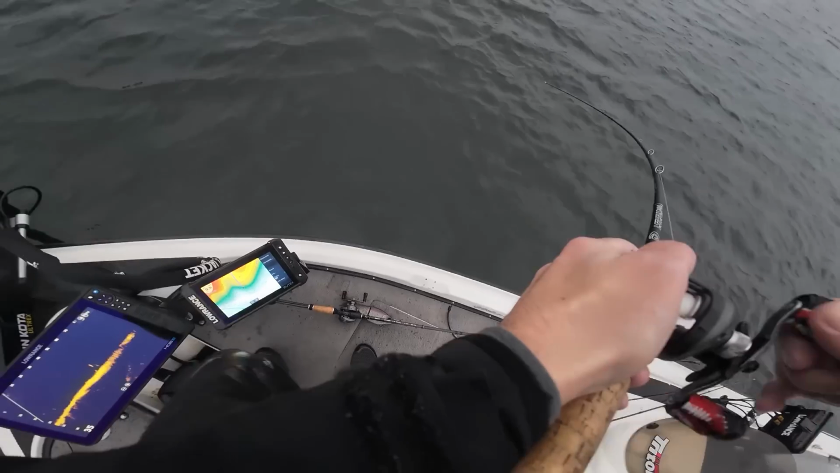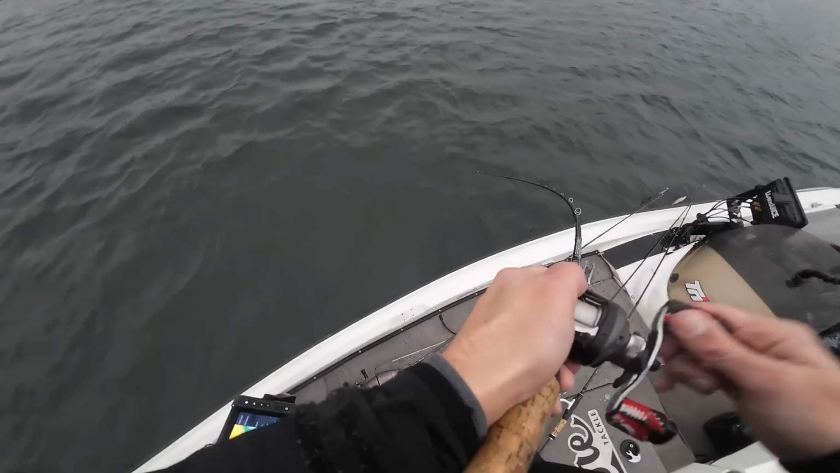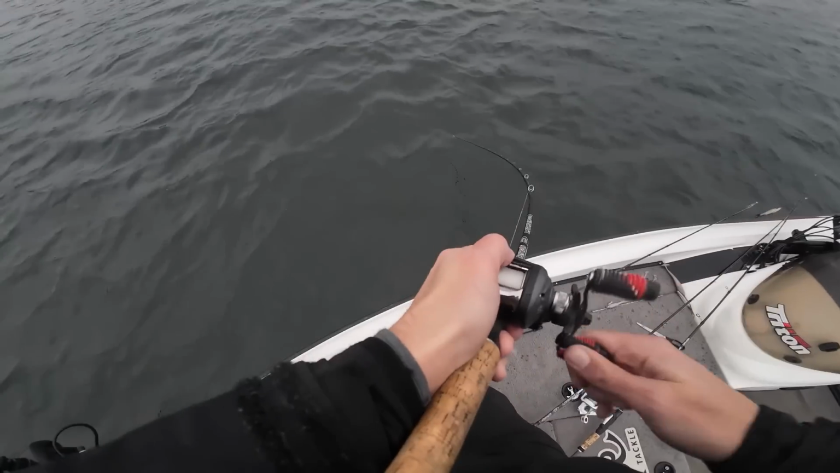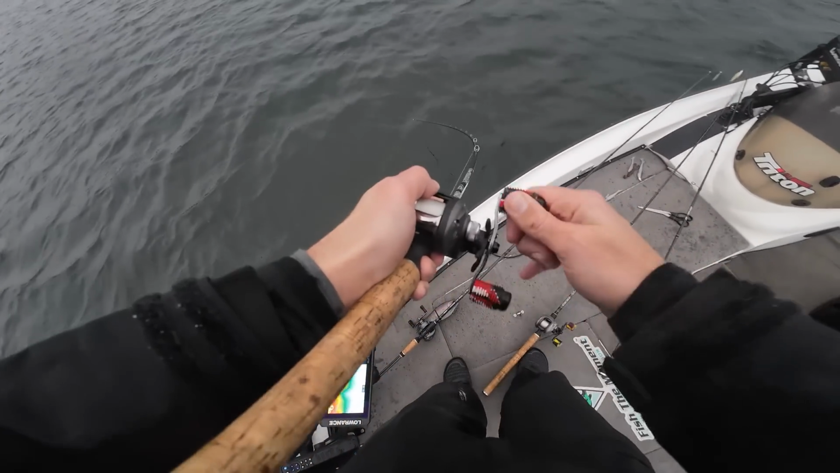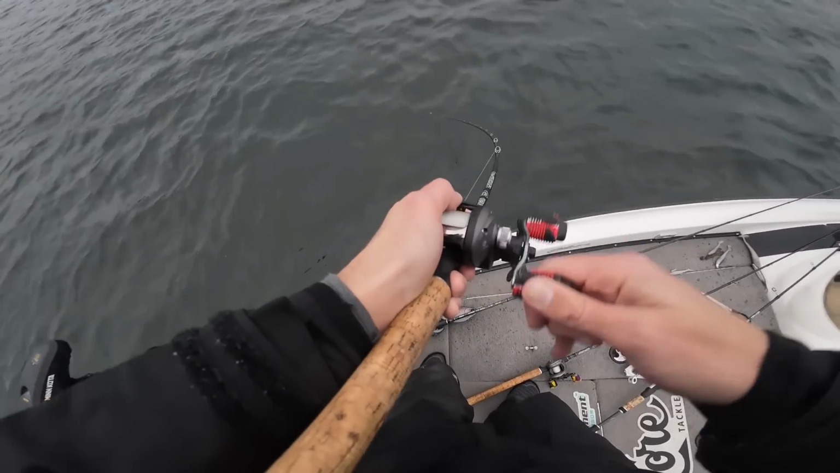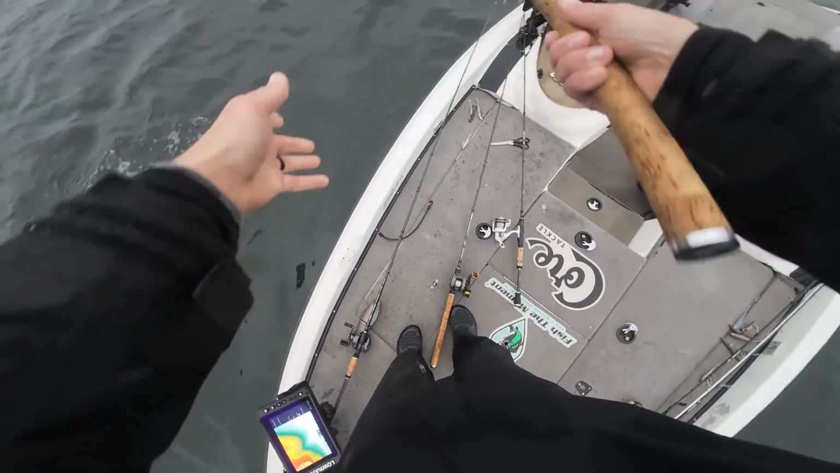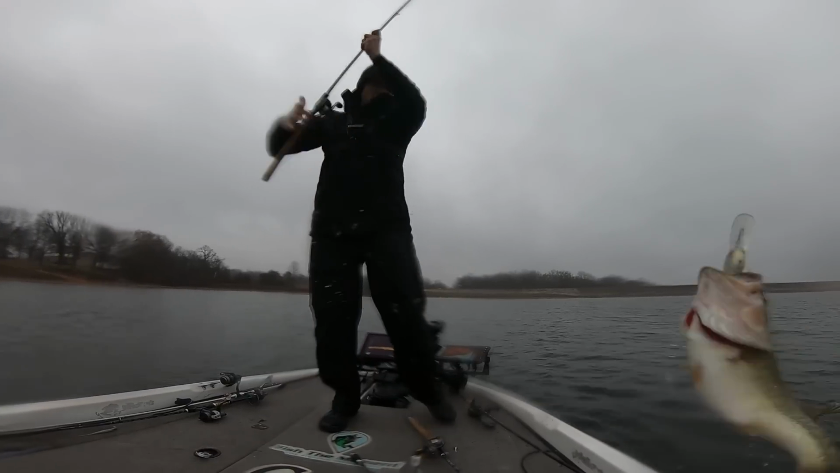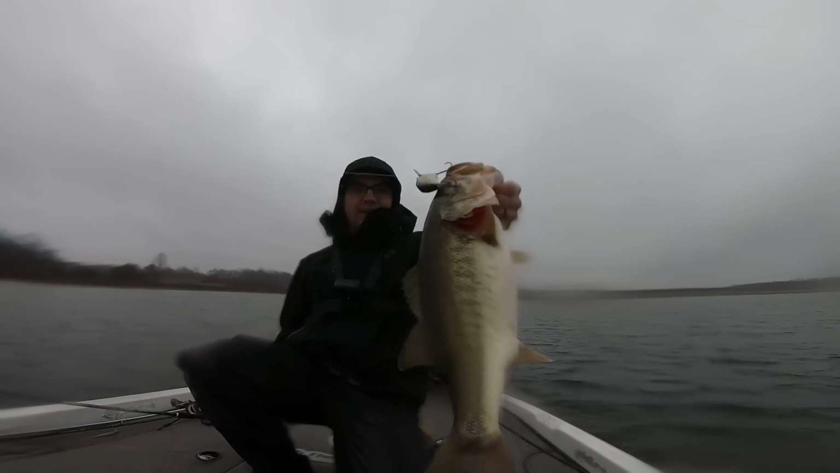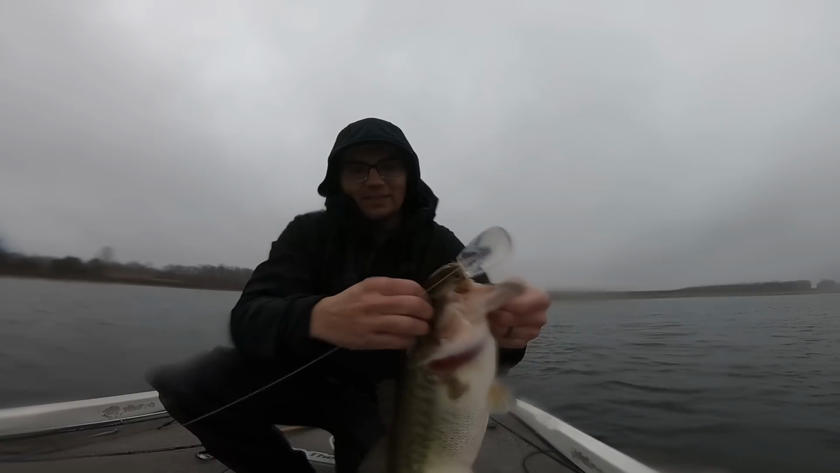Got him. Oh, there we go. There we go. Blitz Magnum EXDR. Big 30-foot diving crankbait. It's deep enough I thought I could get to these fish with a crankbait. There we go. Good fish. Oh, nice one. Oh gosh, I love this crankbait, guys. This is the OSP Blitz Magnum EXDR.